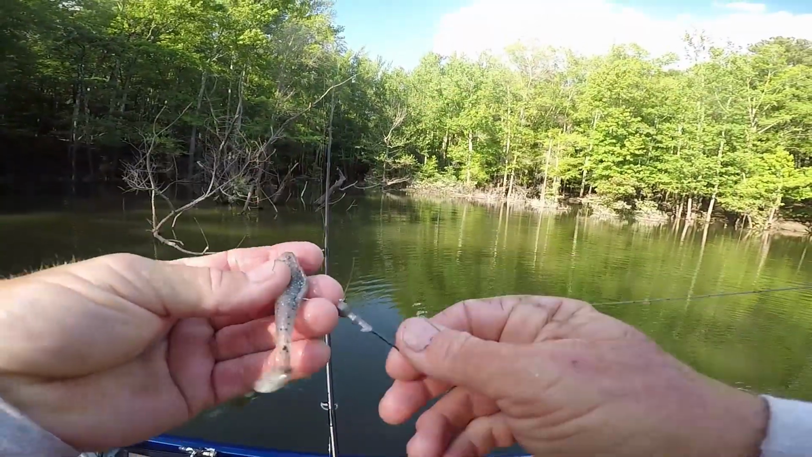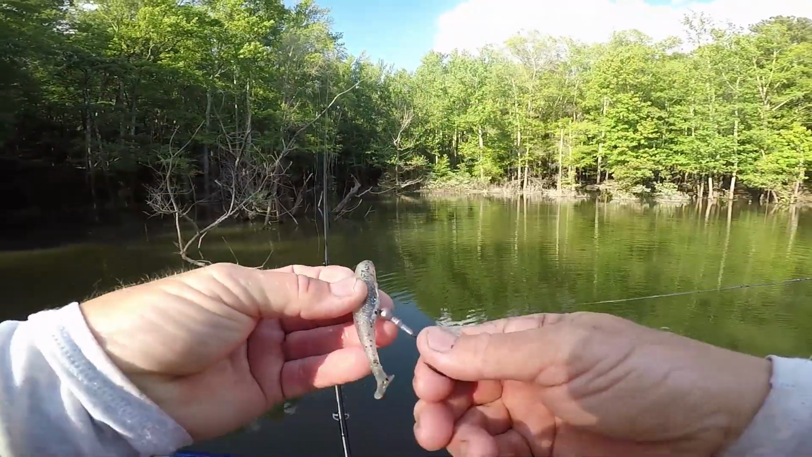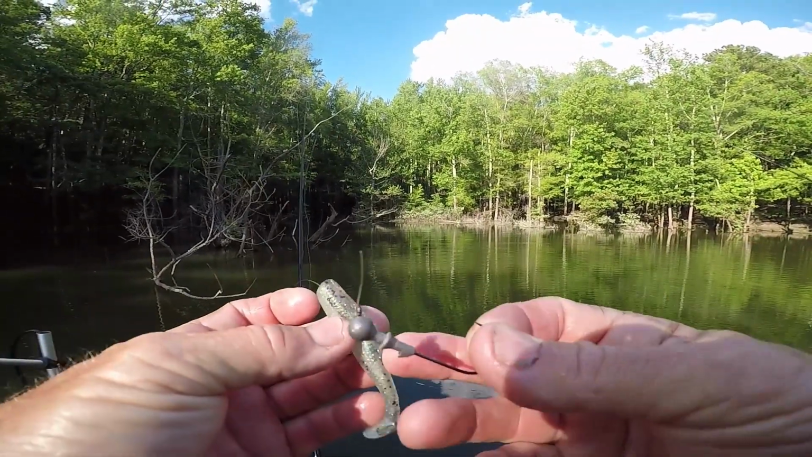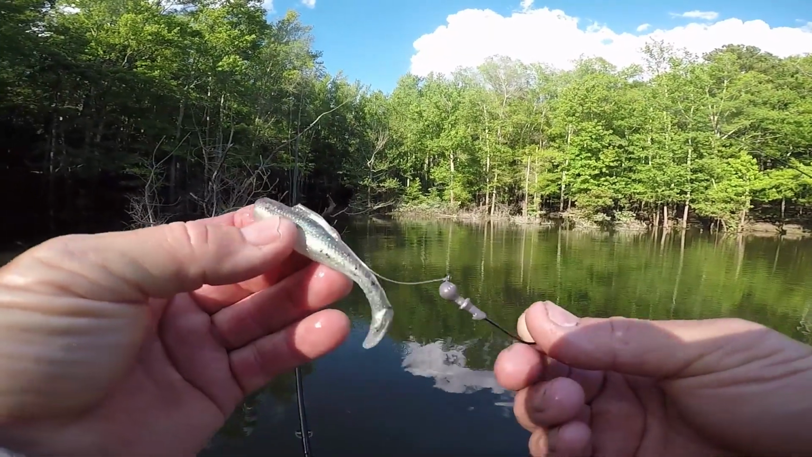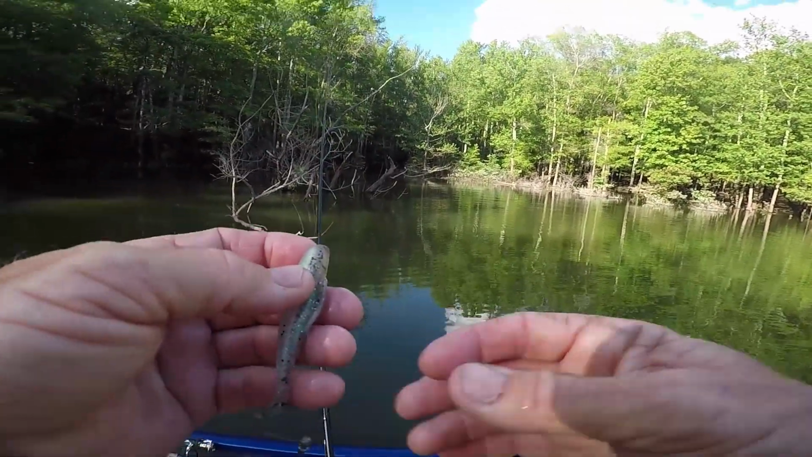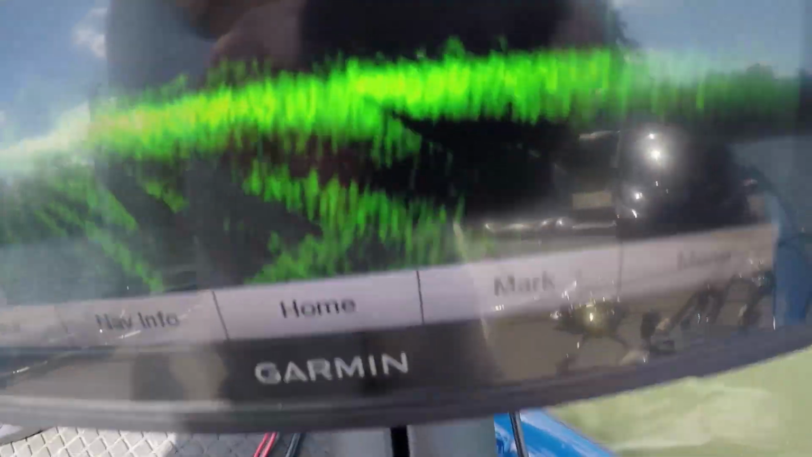I know what that is. That's the Gamakatsu heads. And look, that is a Gamakatsu head. Look, that piece of lead pulled through that bait. And I can put it back together and use it, I guarantee you. Z-Man stuff is tough.